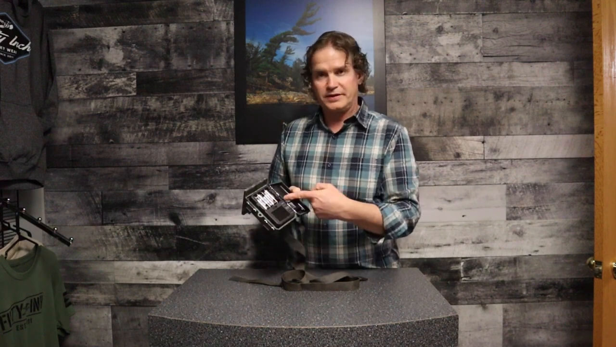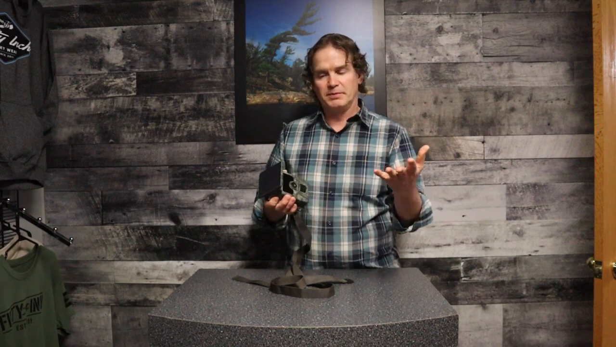This one does have a battery backup, so you can put in 4 AA batteries there. And so the idea with that is, if for whatever reason the solar panel doesn't charge the battery up enough, or if the internal battery gets below 10%, it'll switch over to the AA backup batteries. But in my experience, this camera's been up in the woods, mostly in the shade, but it does get some afternoon sun, the good charging sun, and it's never been below 100%. It's just been awesome all the time.